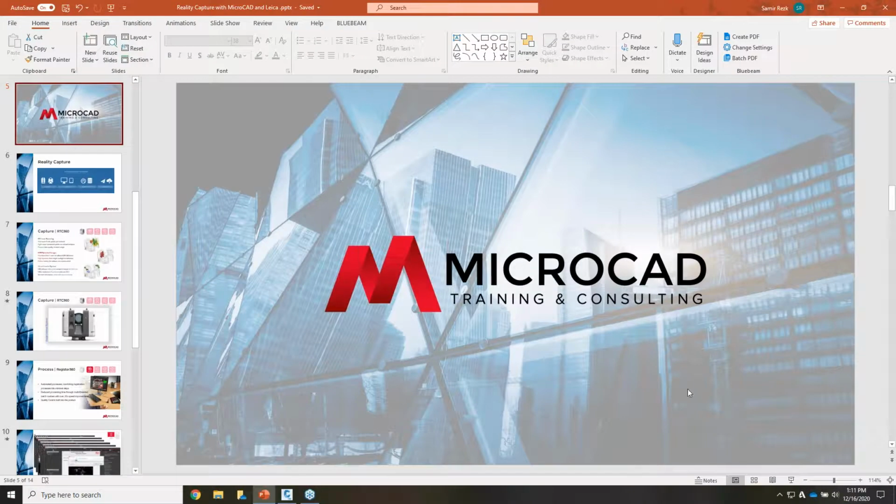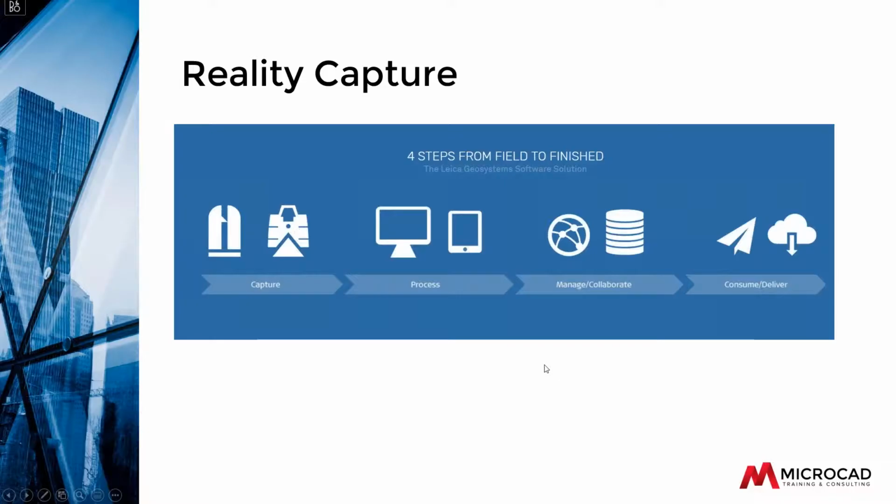Welcome, everyone. I'm glad to have you all with us today. So let me start the presentation portion here. So today I'm going to walk you through the process a little bit. And the process really is comprised of capturing the data in the field, processing it, registering it together, all the setups, and then cleaning up the data.